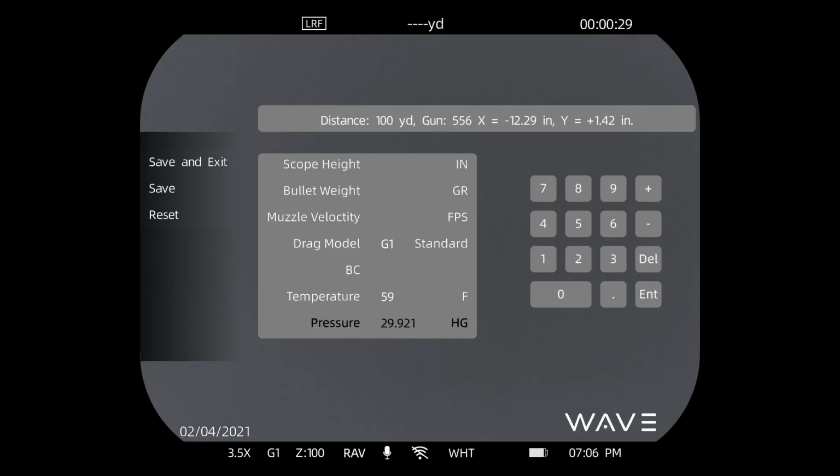This is kind of the US standard for ballistic models, but you can go in and change it to whatever temperature you want or any barometric pressure that you want. And that's all done by tapping it out on the keypad on the side. So you can enter any one of those. Let's go to BC, for instance. So we come down and let's do 0.52 and enter that information. And there it is. Okay.